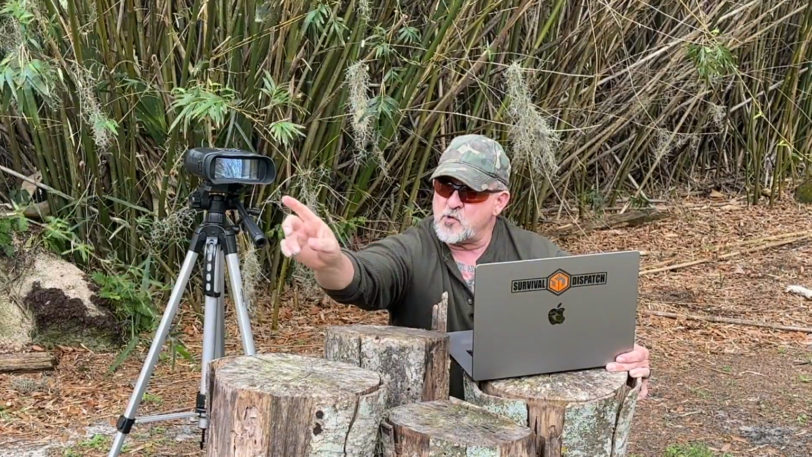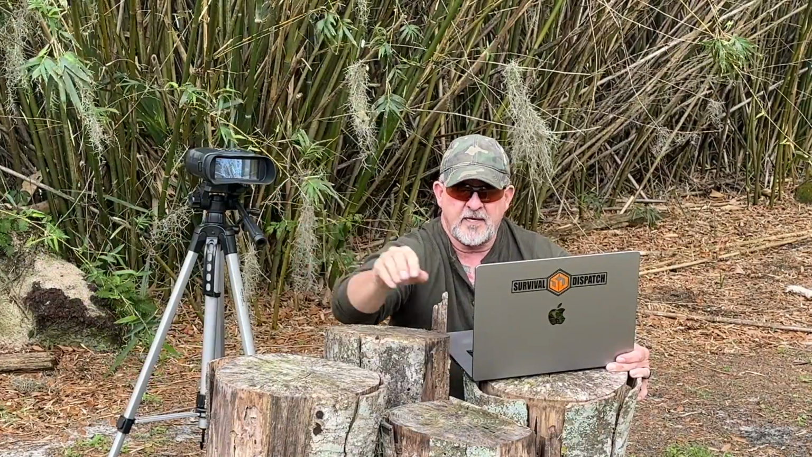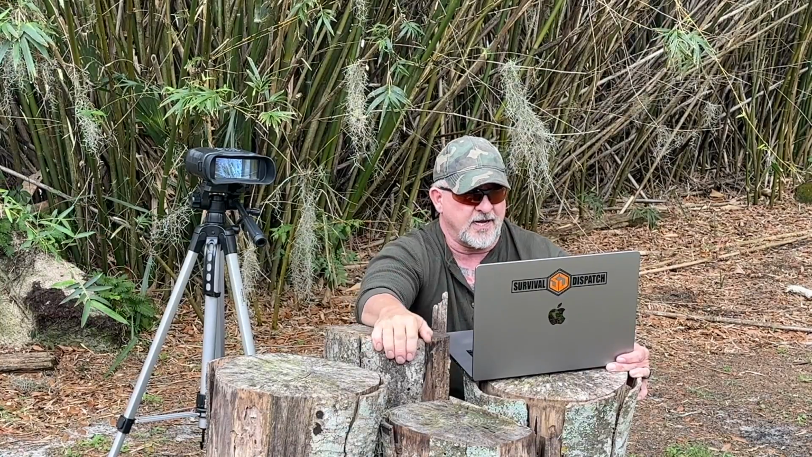However, the screen resolution is pretty amazing. It's 4608 pixels by 2592 pixels. And even the viewport here has a resolution of 854 by 480, has a very strong infrared flood. When you light this thing up at night, you'd swear that you had like a couple million candle watt power of light shining on whatever you're looking at.